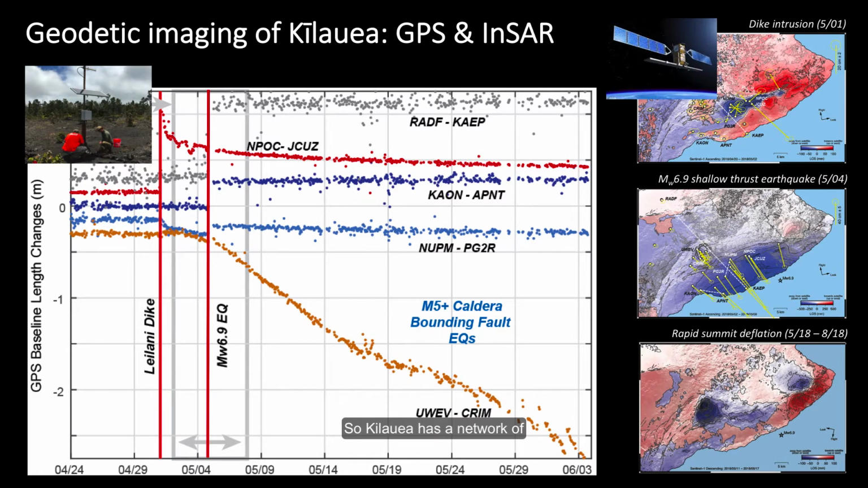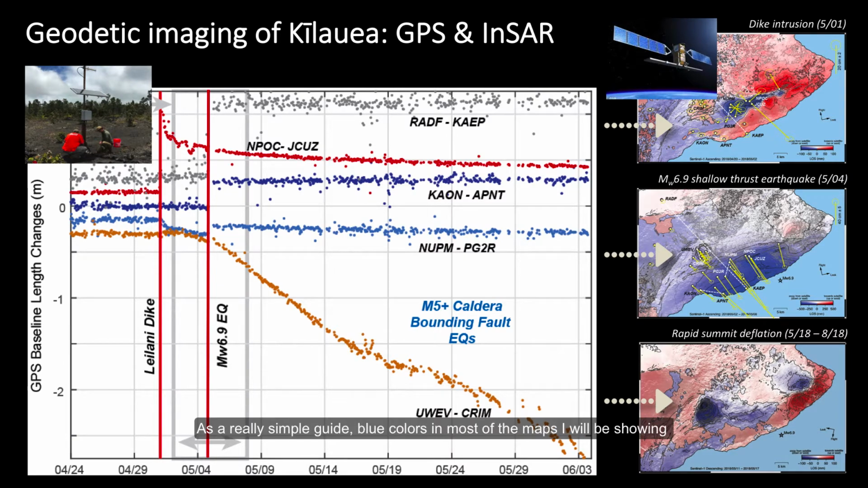So Kilauea has a network of permanent GPS receivers that measure ground displacement in the northeast and vertical directions, and these can record data up to every 30 seconds, thus providing excellent temporal resolution. InSAR data, which I will explain in a bit more detail next, measure deformation observed by Earth orbiting satellites and is largely sensitive to vertical motion. So as a really simple guide, blue colors in most of the maps I'll be showing will indicate subsidence, and red colors will indicate uplift.